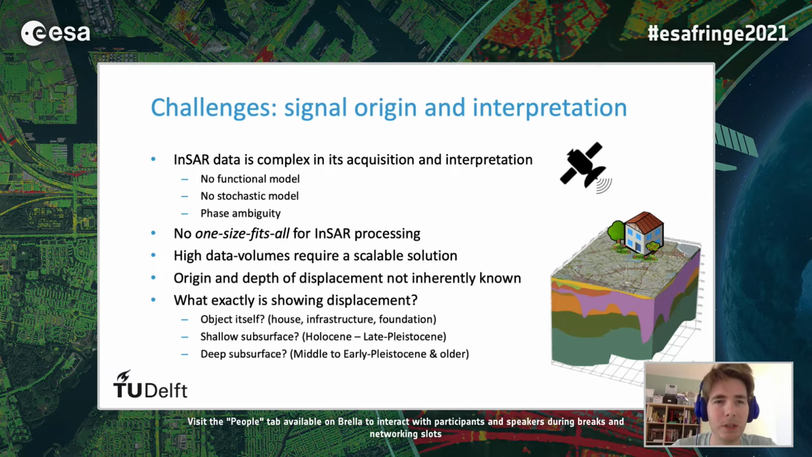But there are still some challenges with InSAR. For me, in the signal origin and interpretation estimates, we see that InSAR data is still quite complex, both in its acquisition and interpretation. We generally don't have a functional model, no stochastic model, and there's ambiguity in our phase observations. So we see that there's no one-size-fits-all solution for InSAR processing.